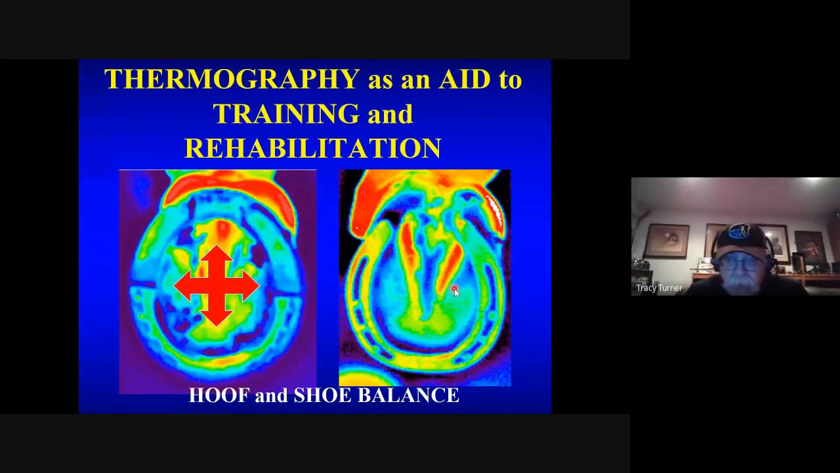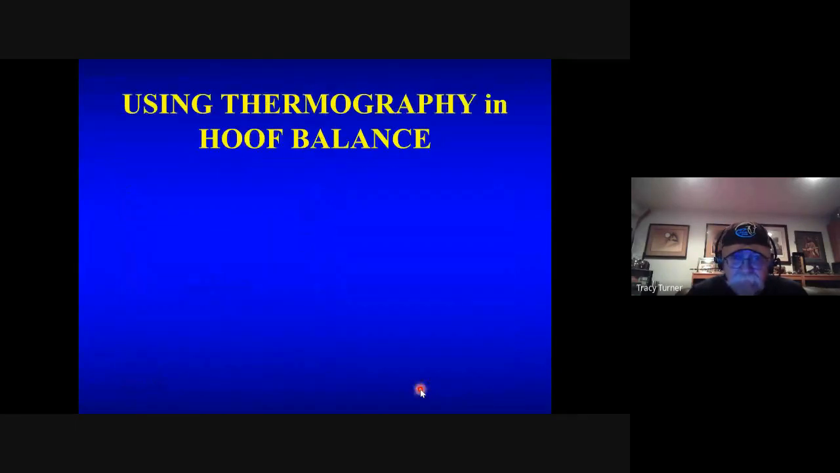Here's another case where you can see on the bottom of the foot, that's the normal heat in the sulci there. And you see that heat there in that heel, that's a person's hand right there. But now you can see here is increased heat friction on this side of the shoe versus over here, probably trying to get away from this potential pain source here. Or is this creating a disparity somehow and I'm getting more circulation there? That's the other thing you have to figure out. But you can clearly see I have increased friction on the shoe there.